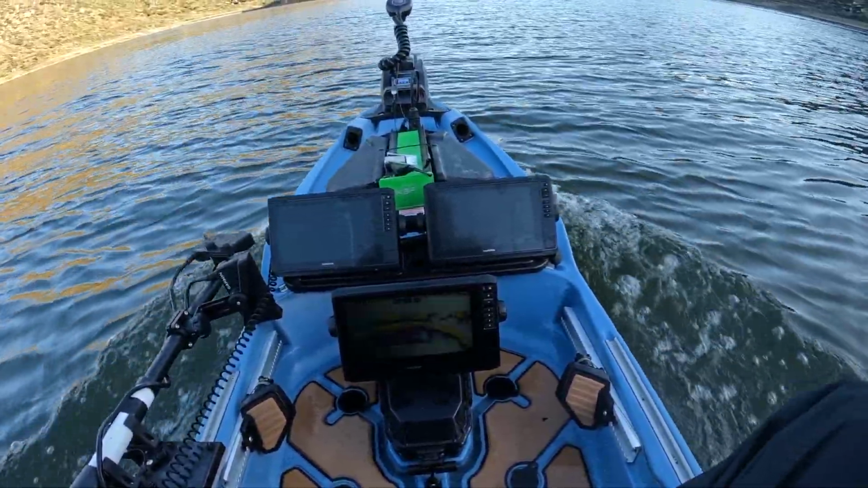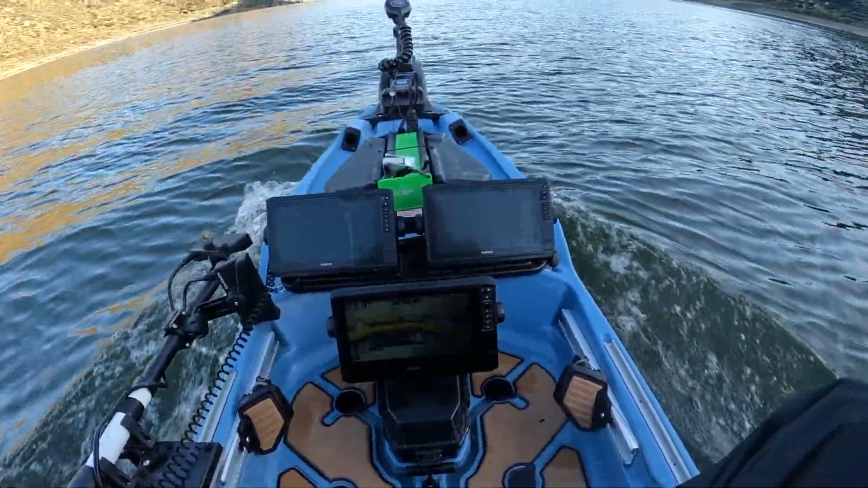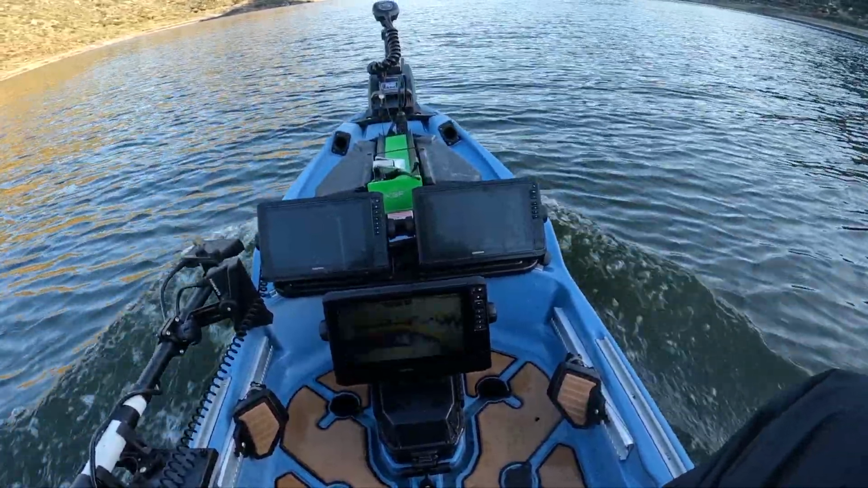It's just part of the process of rigging a kayak. Some things work, some things don't, and it's kind of the fun in it. See how far we can push these little things.